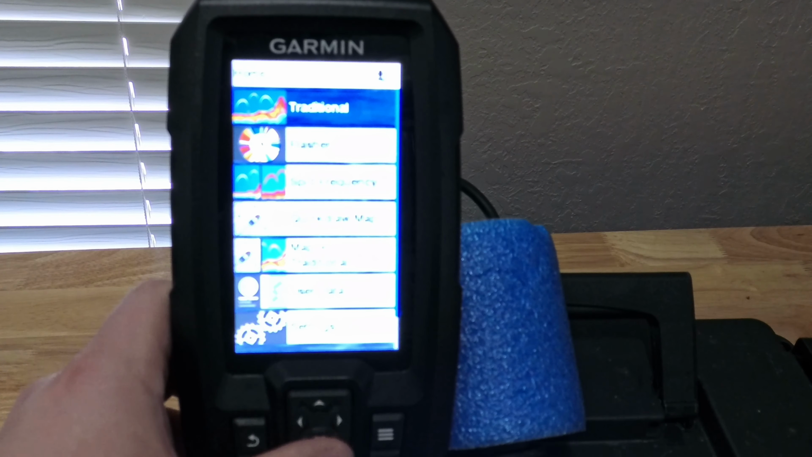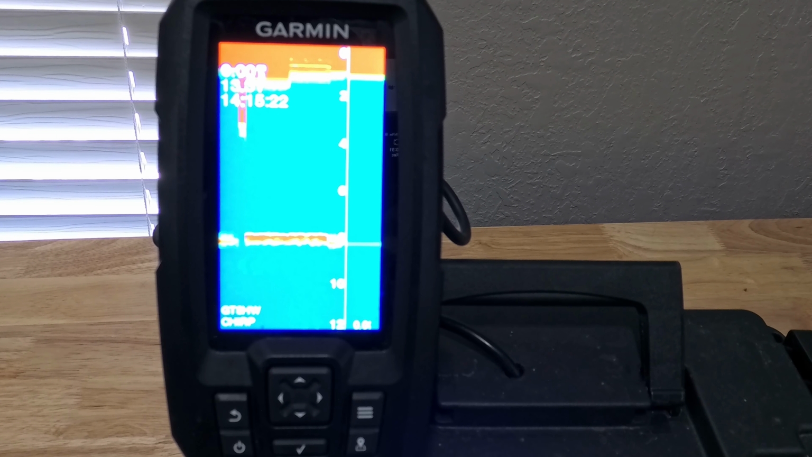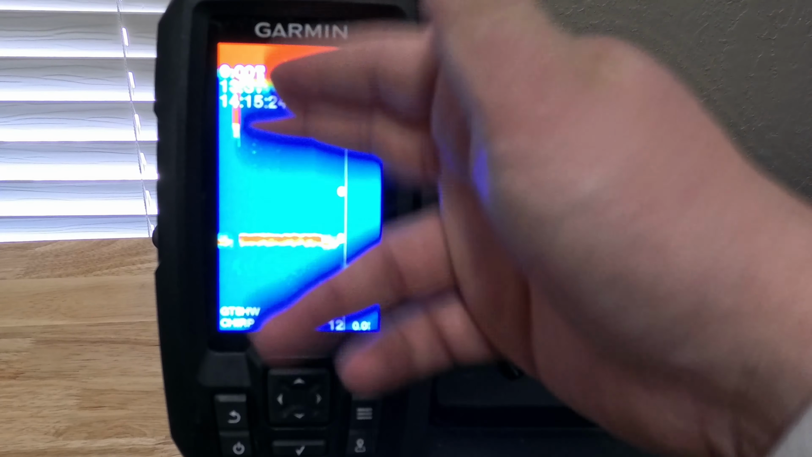I know you can set it so that when you have the other transducer on, it'll tell you the temperature of the water as well, which is nice to know while you're fishing. Obviously, when there's ice on the water, not so important, so I don't have that function up here right now.